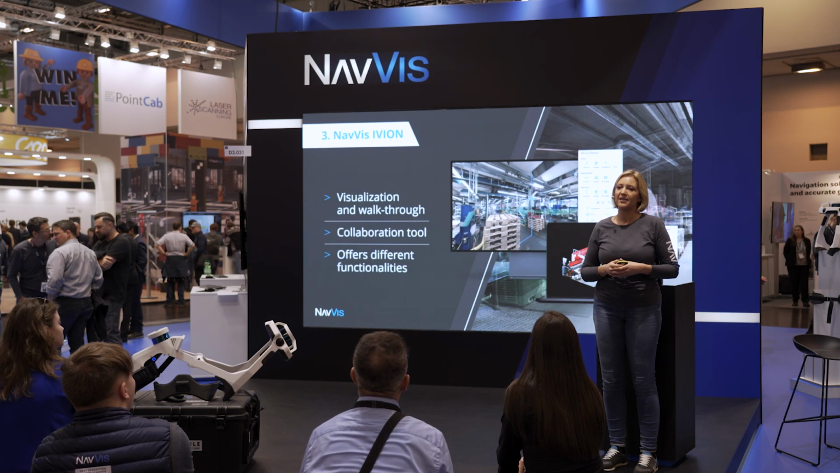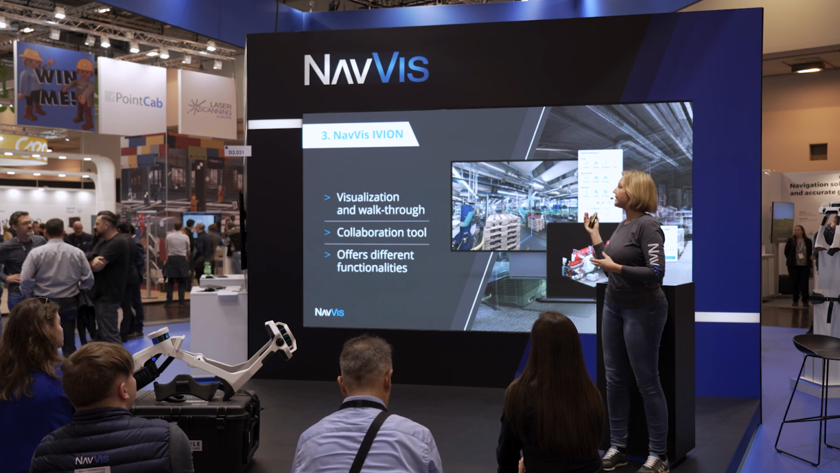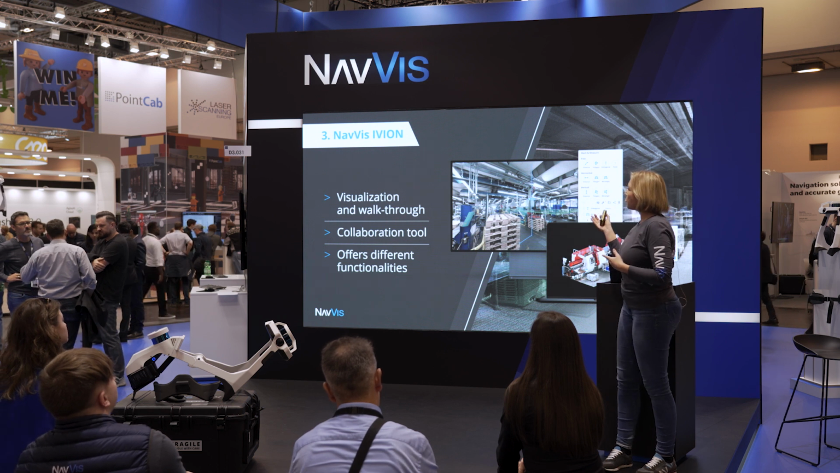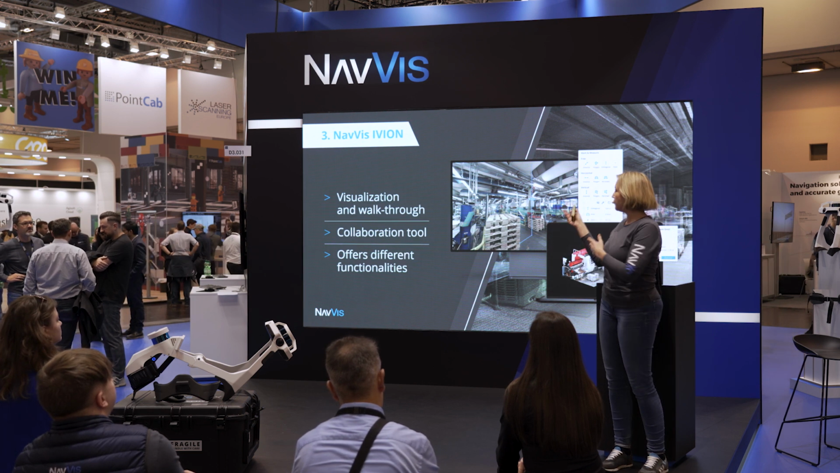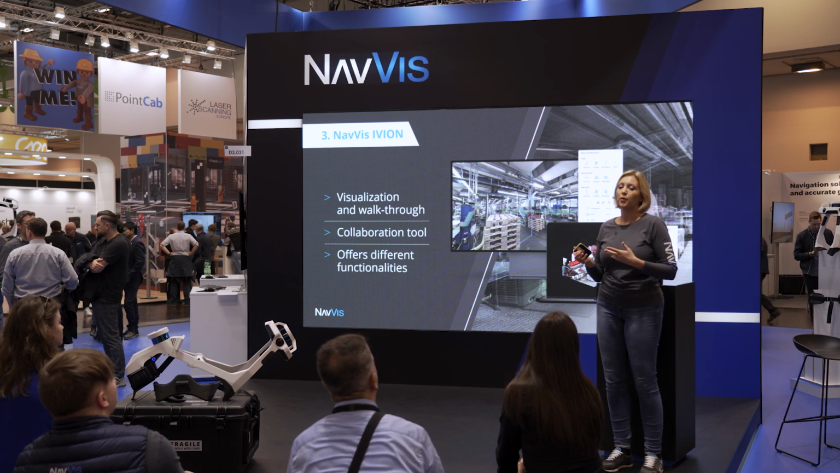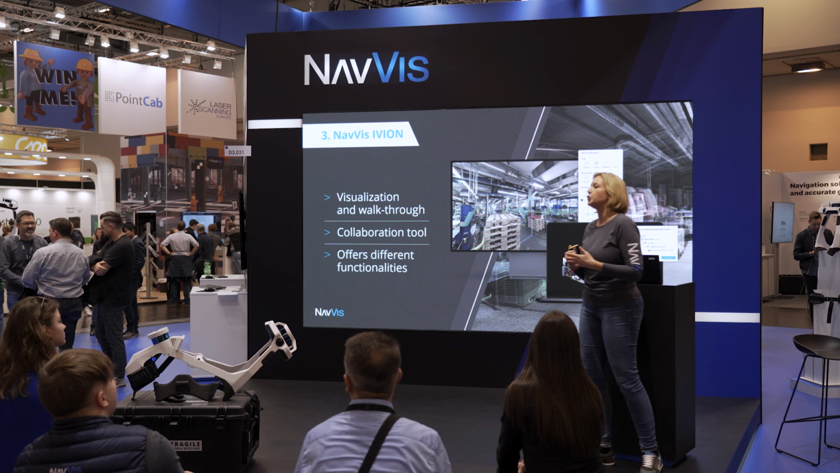Now, the last part, Navis Ivion, also our software, all developed in-house. And that is actually where you then visualize the data after you have processed it. And it's more than just a visualization tool. Obviously, you look at the pictures, at the point cloud, you can do walkthroughs, but it's actually a collaboration tool. And that's also what we want you to do with it.